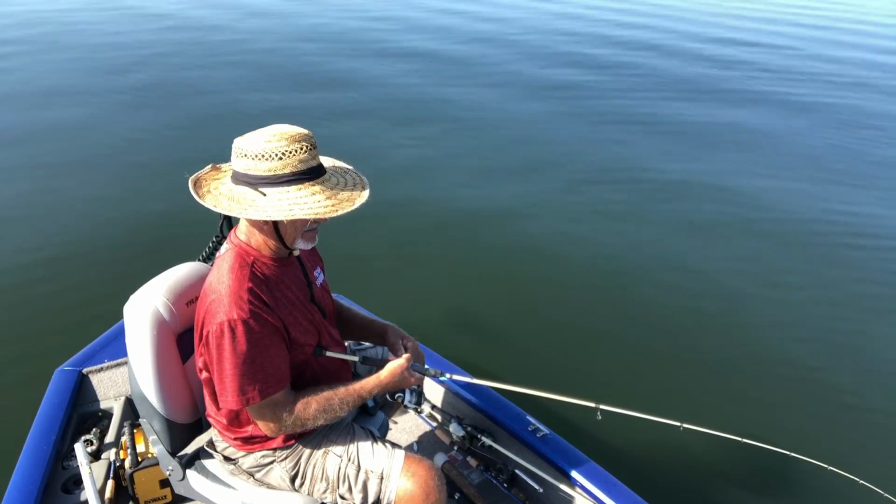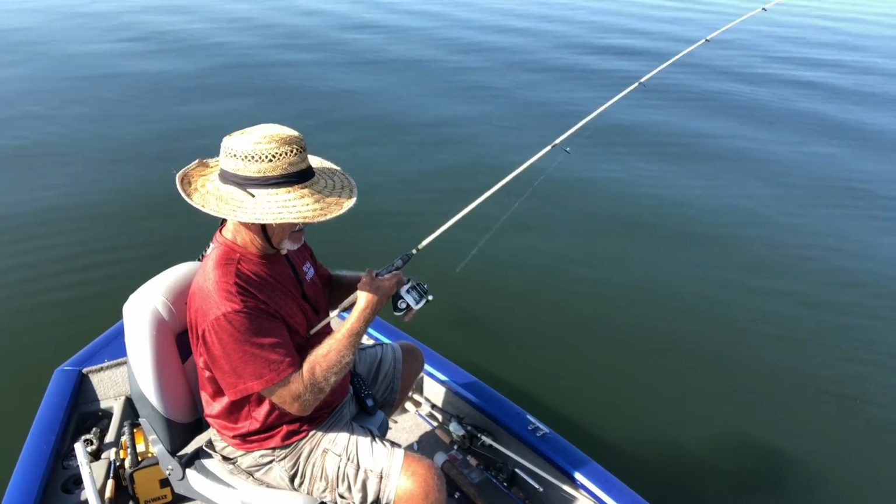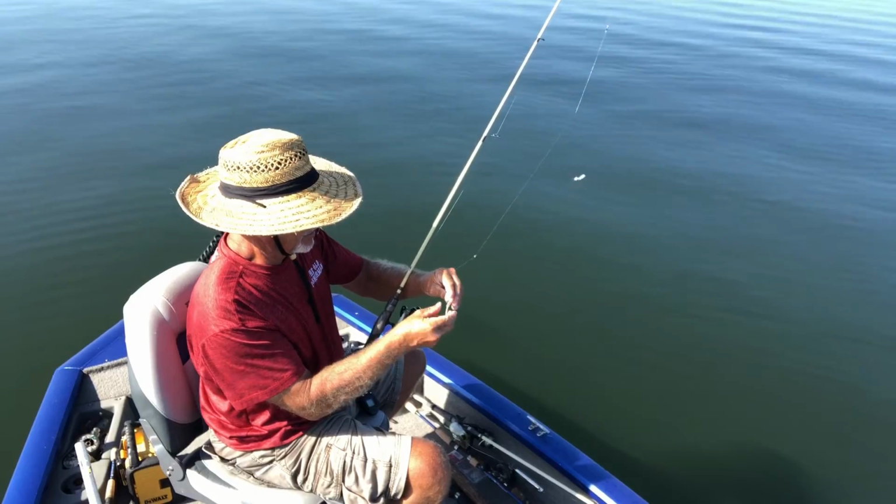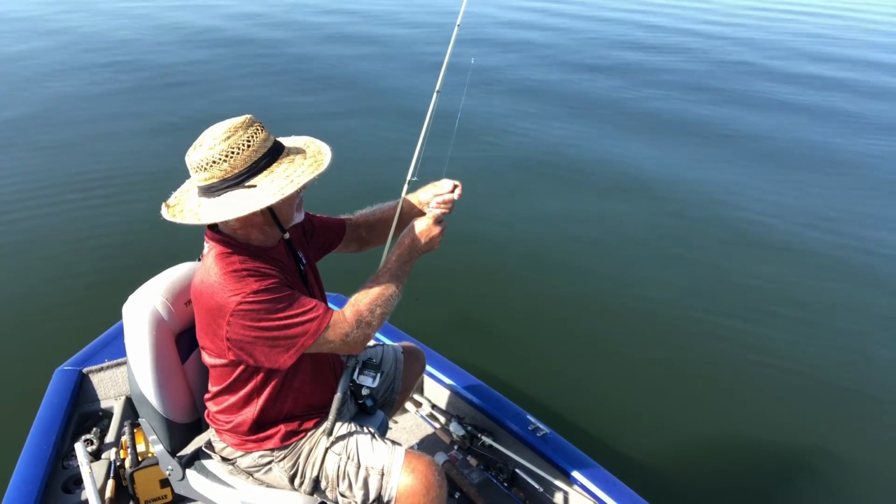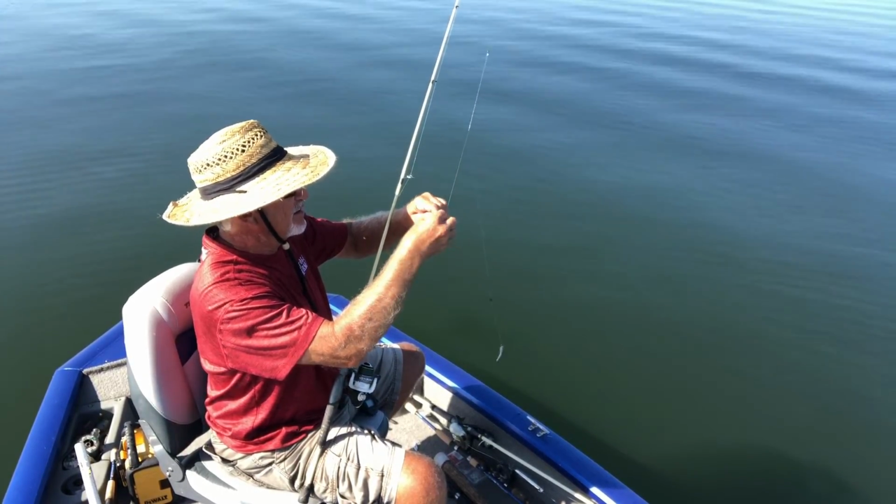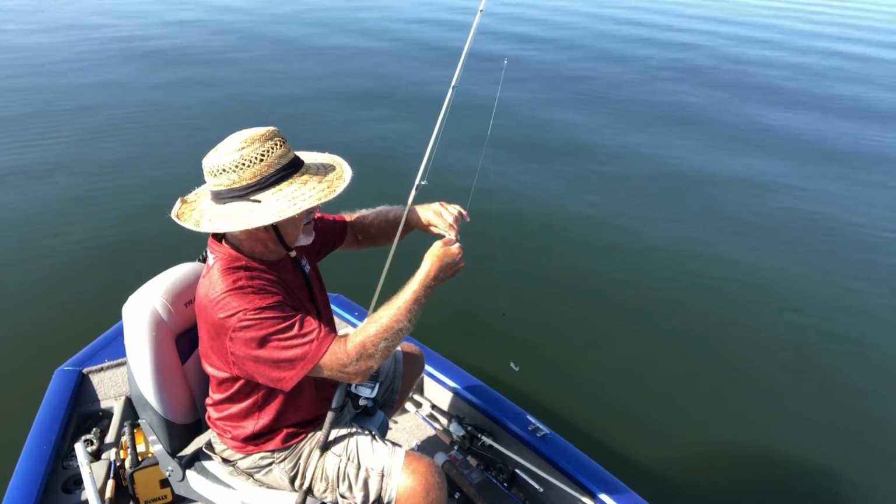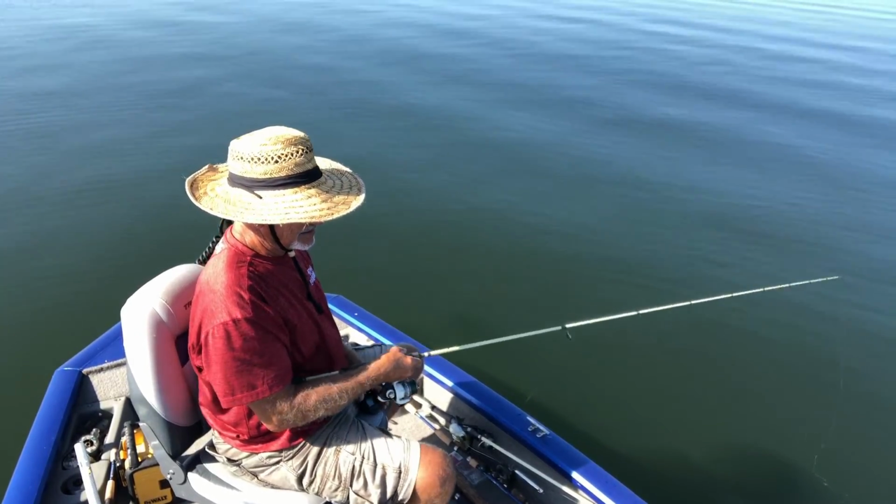Not taking it. They don't want this double rig. Ain't nothing wrong with it neither. Yeah, it is. Jig's messed up. That's why they wasn't taking it. Both jigs messed up. They ain't gonna take it with both jigs messed up. No way, Jose. See if we can catch one now. Lay down there.